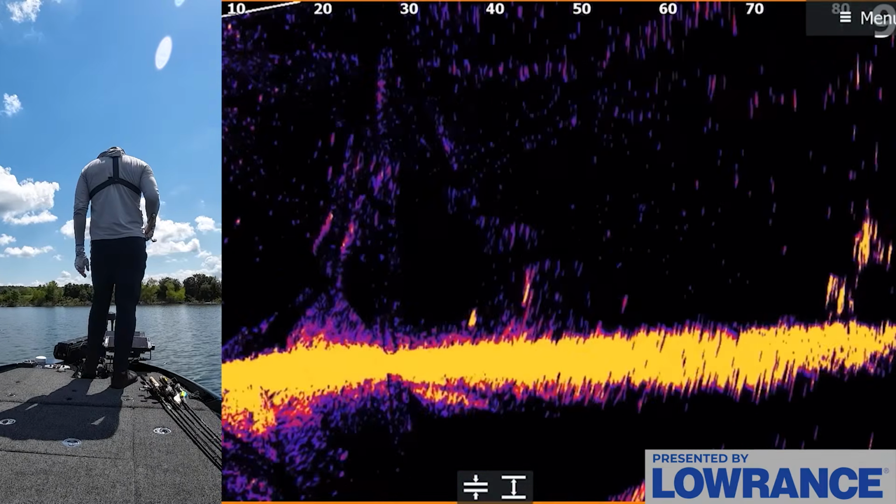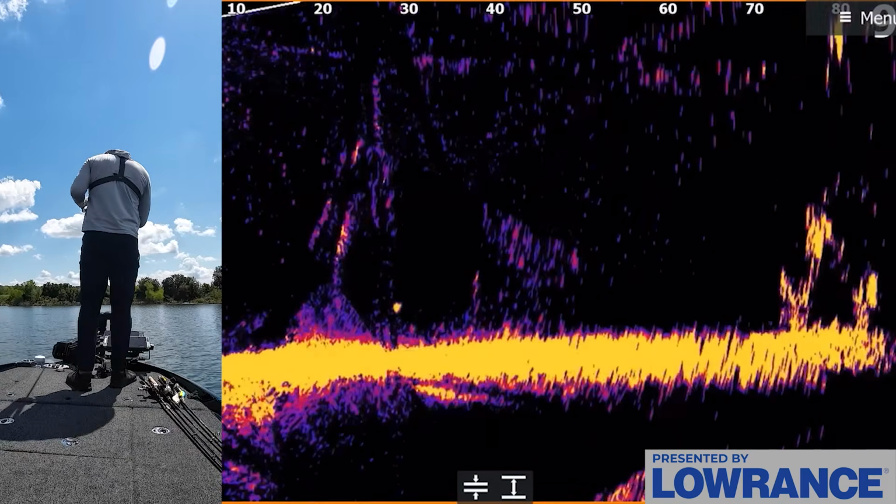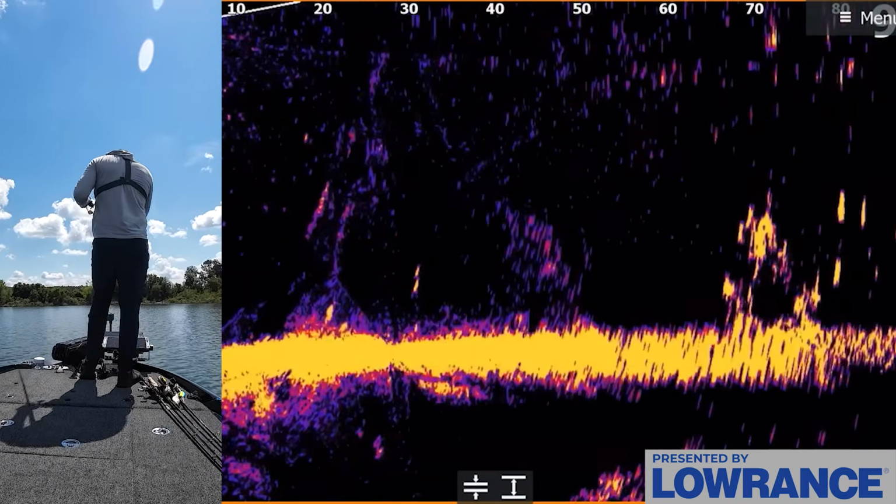Okay, we're coming up on our brush pile here. This one looks like it has some life in it. About 70 feet out. I'm gonna drop my spoon down there and see if anyone is home. I really like this flier spoon.